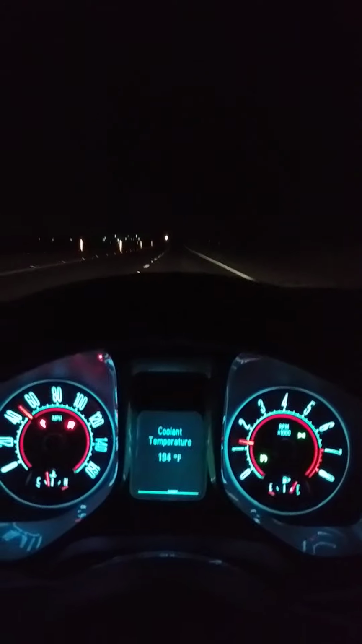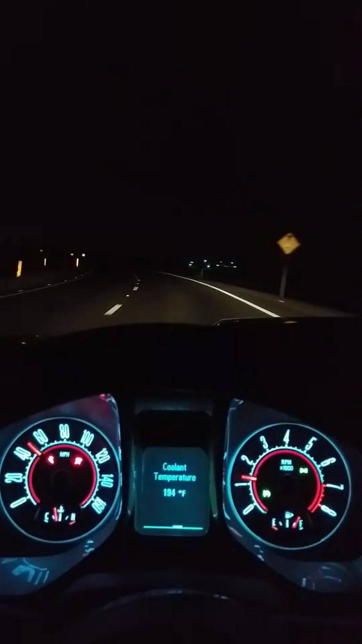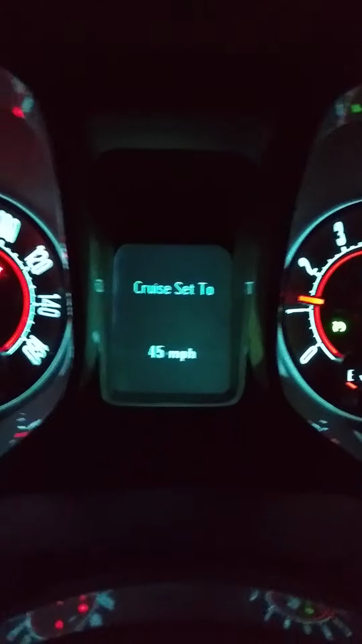Now I don't know if it's from another Camaro or from an Impala. I have no idea what type of GM car. It could be a Buick even. But I plan on getting an AC Delco radiator. So it just likes to stay there at 194. So, back down to 45. Cruise control. Cruise set to 45.